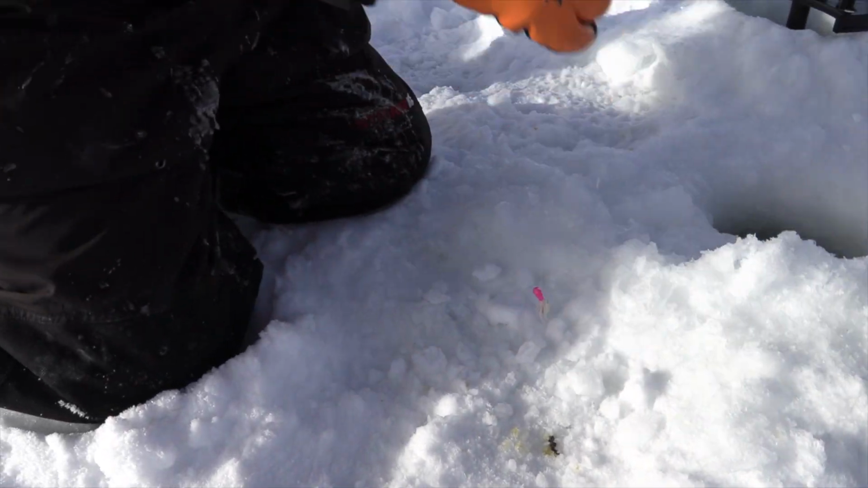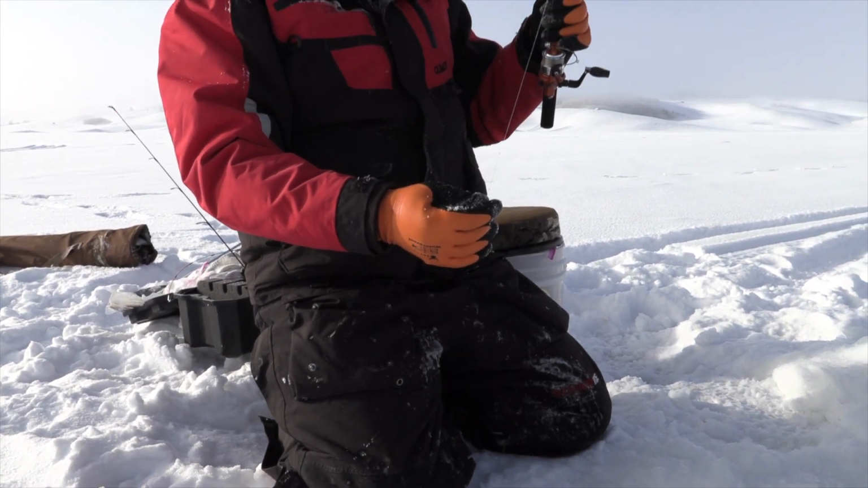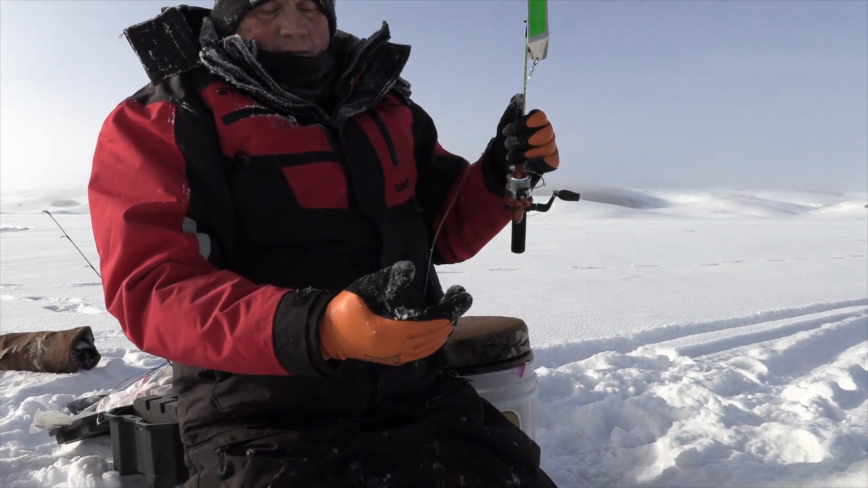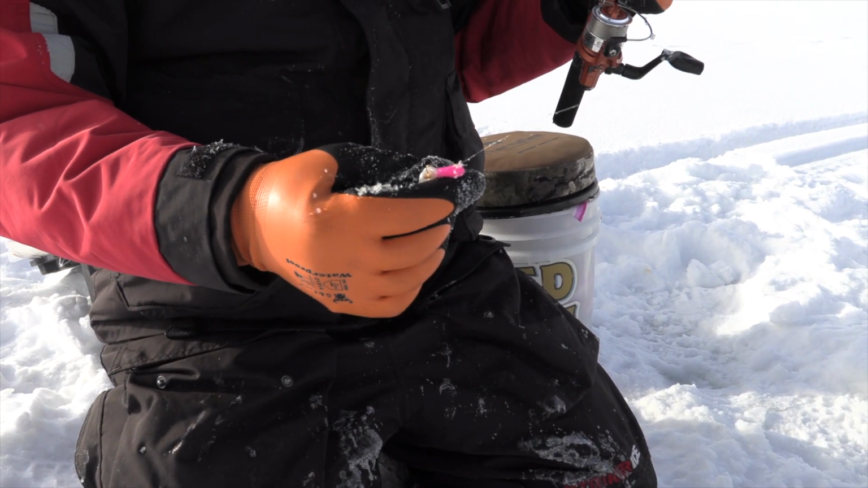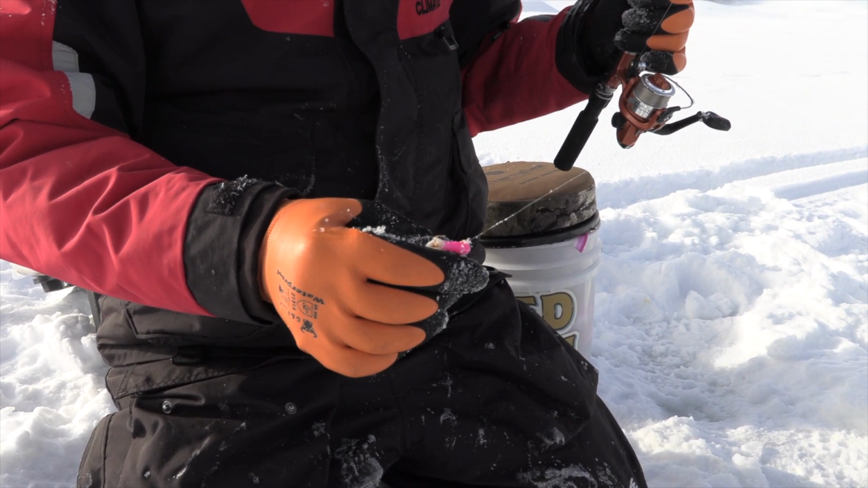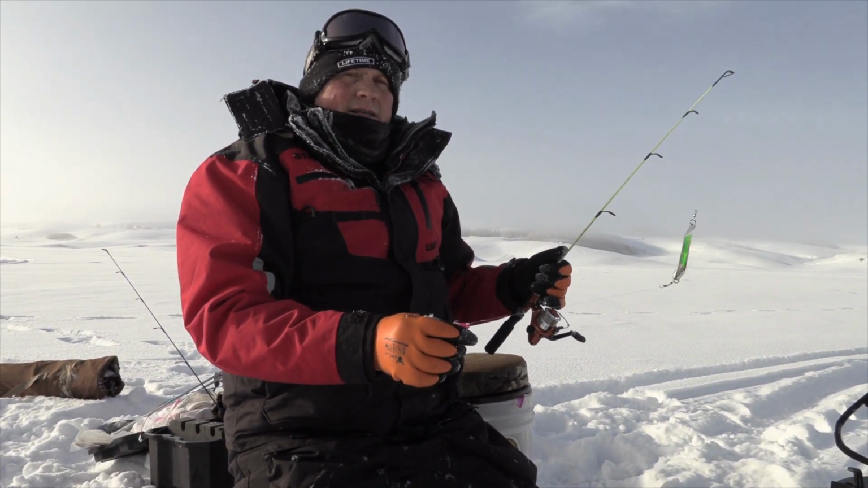Show you what I've got. So I thought I'd try something out. I put on a little flasher, a little dodger, and then I just went to a really small pink and white jig and tipped it with a wax worm. Because I had a bigger jig on, I went to a bigger paddle tail after the loony just to try something different.